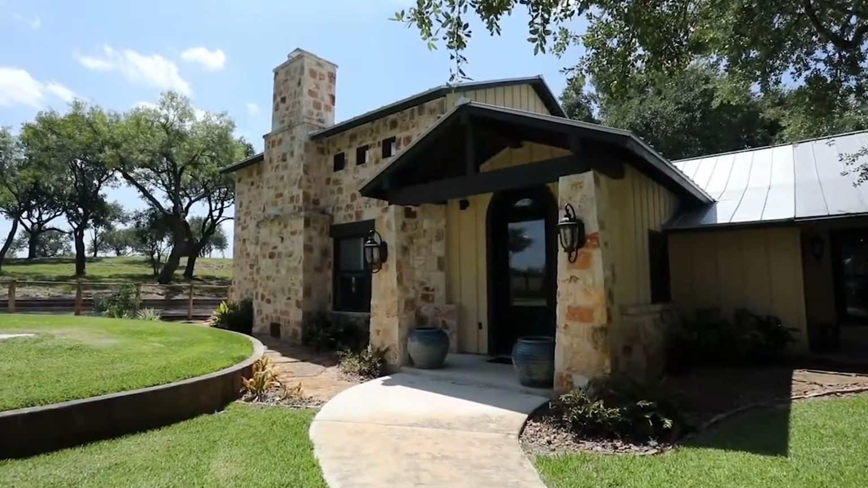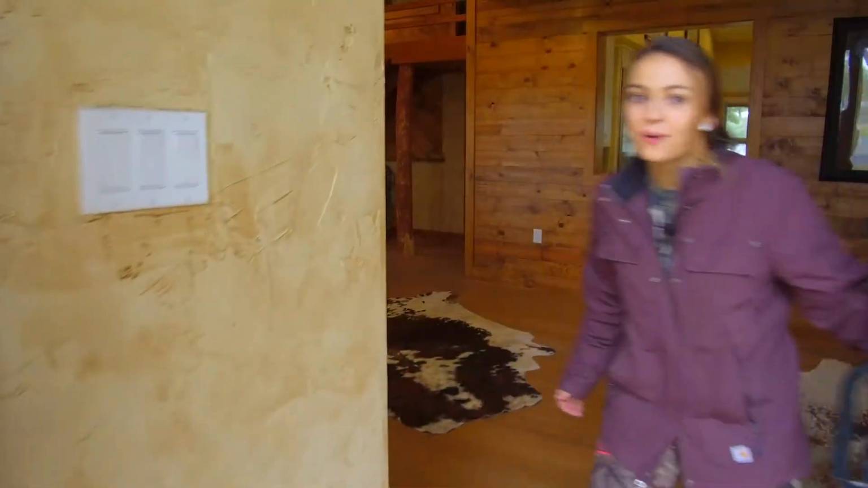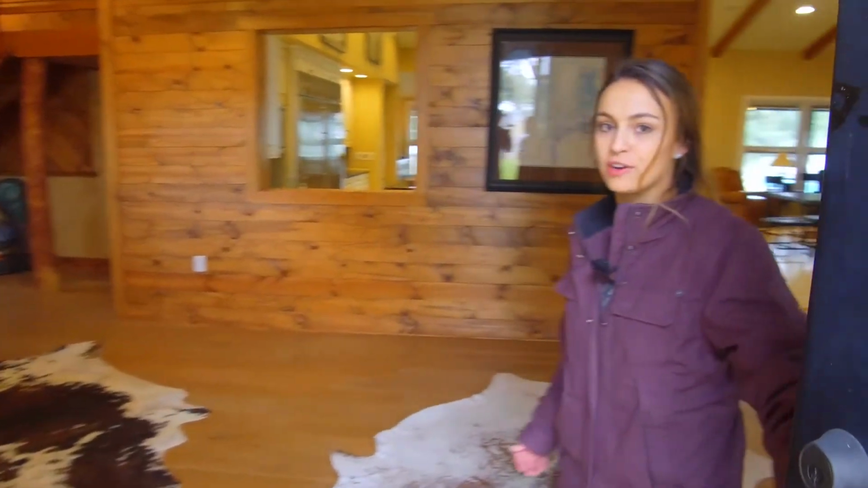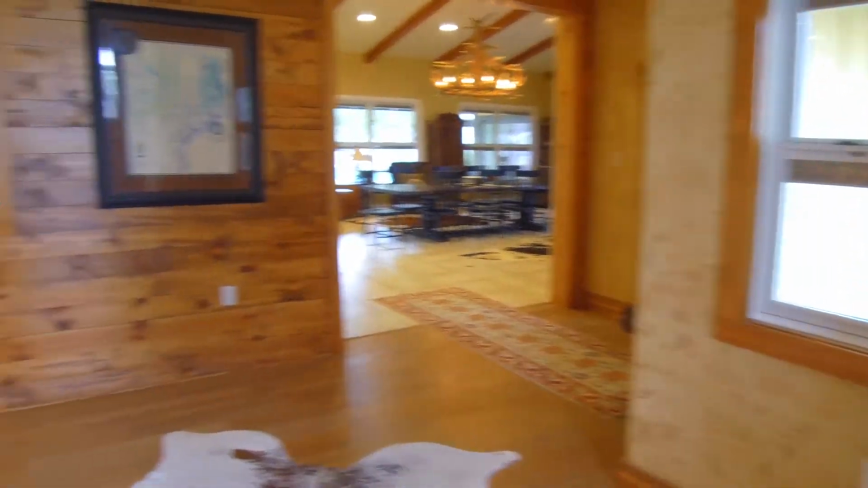There's a gorgeous house at the top of the ranch where it's perfect for your family. Hey everybody, welcome to the main lodge here at Apache Creek Ranch. There's several places to stay here, but this is just kind of over the top nice.